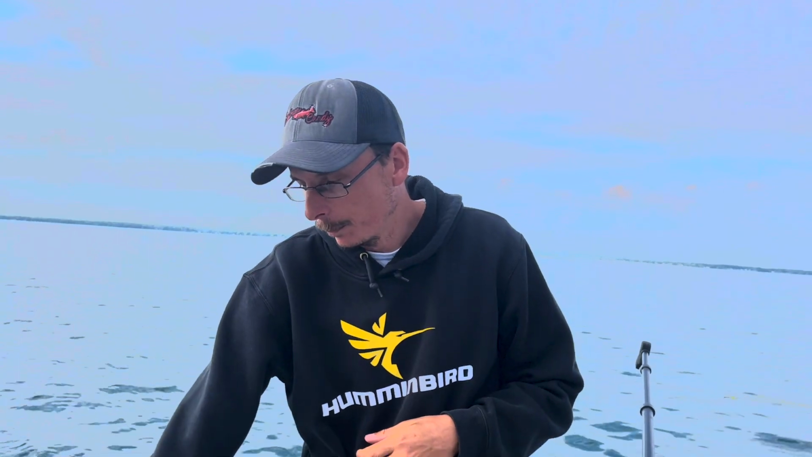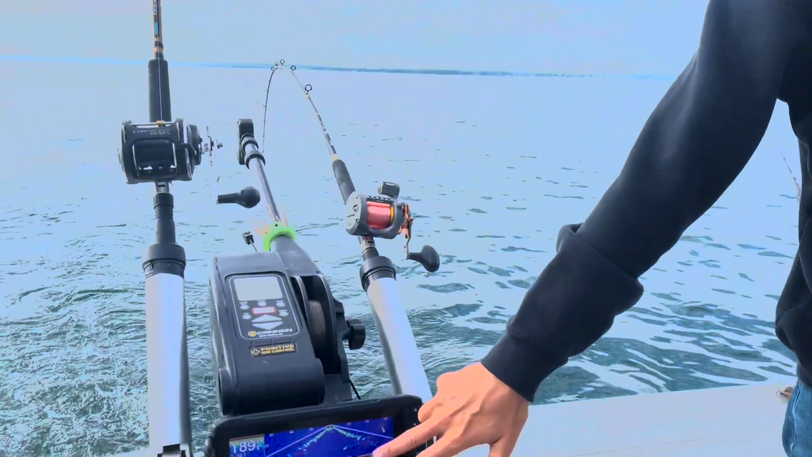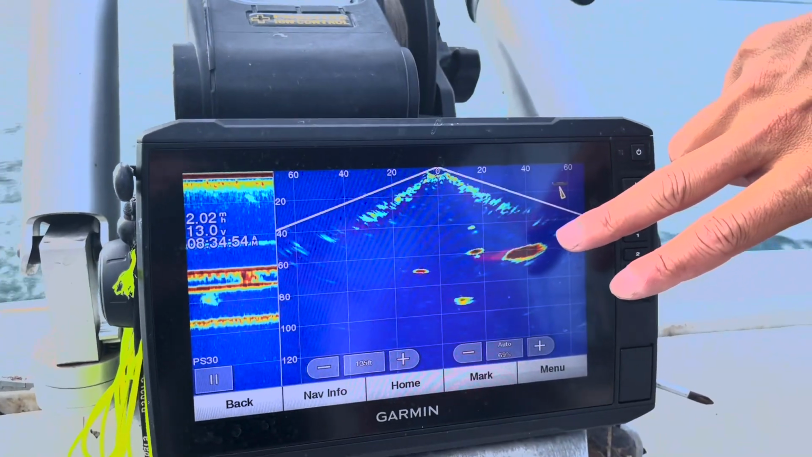Here's another big pod of bait right there by our corner rigger. You can see that on the screen.